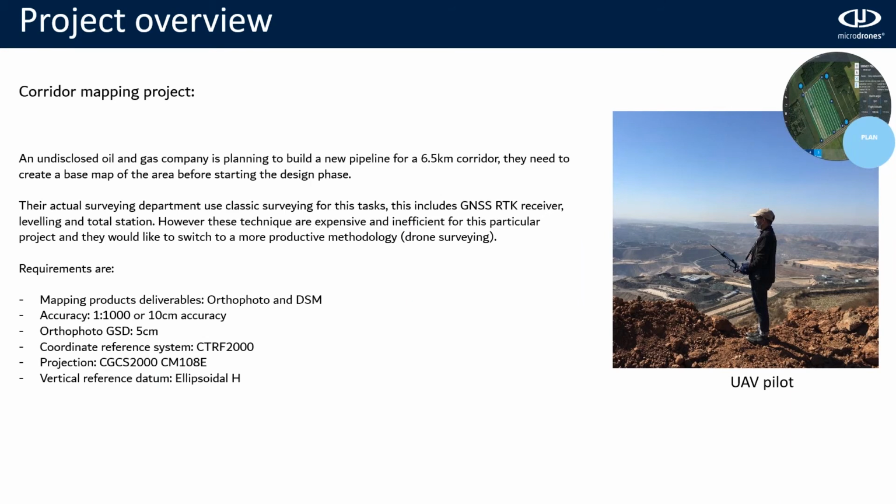In this case, we have a corridor mapping project. When we mention corridor, it means that it's a narrow, long path that we need to survey. This is an oil and gas company that wants to build a new pipeline. And this pipeline goes through the mountains. We need to pass several mountains through the valley for 6 kilometers and create a base map for this company.